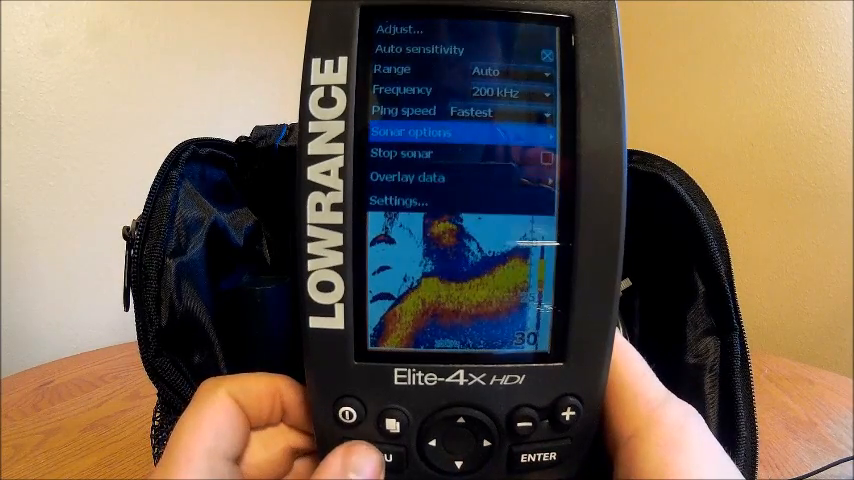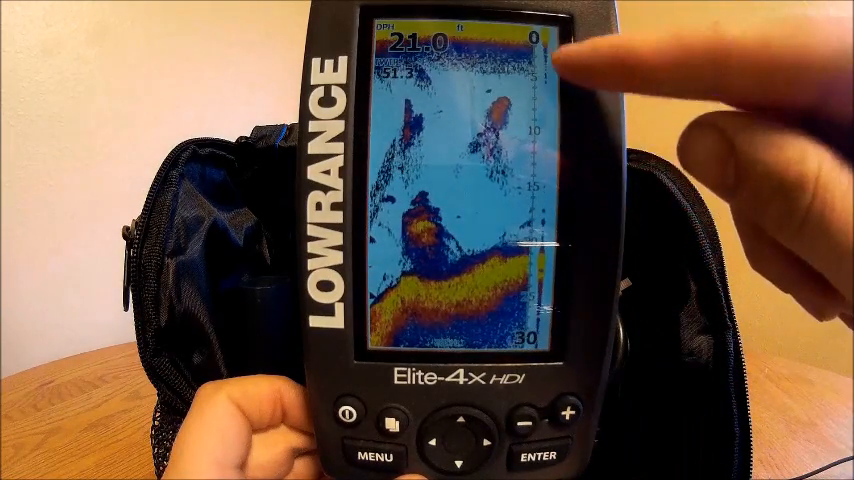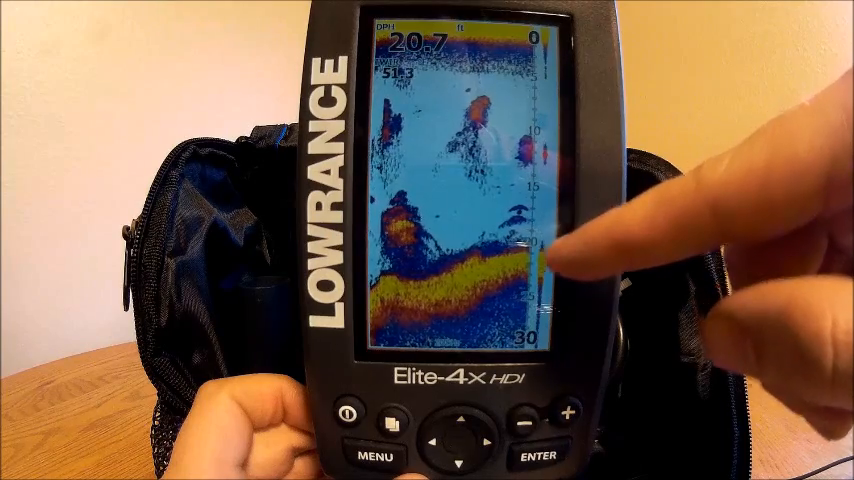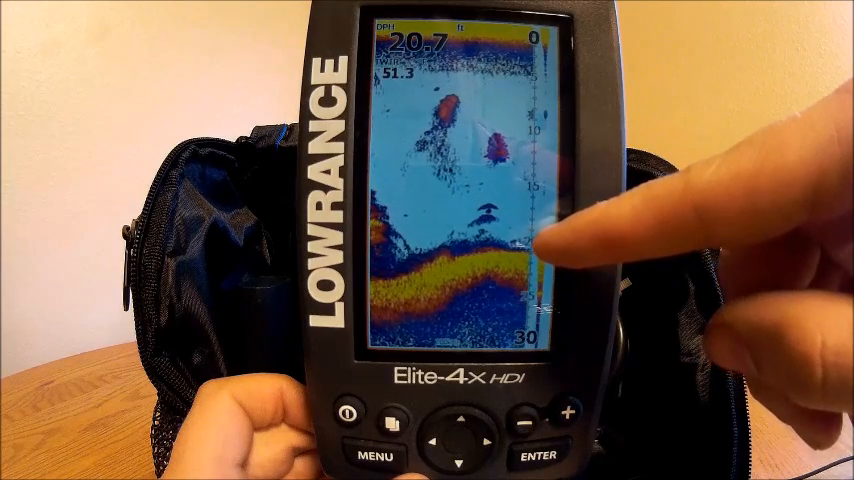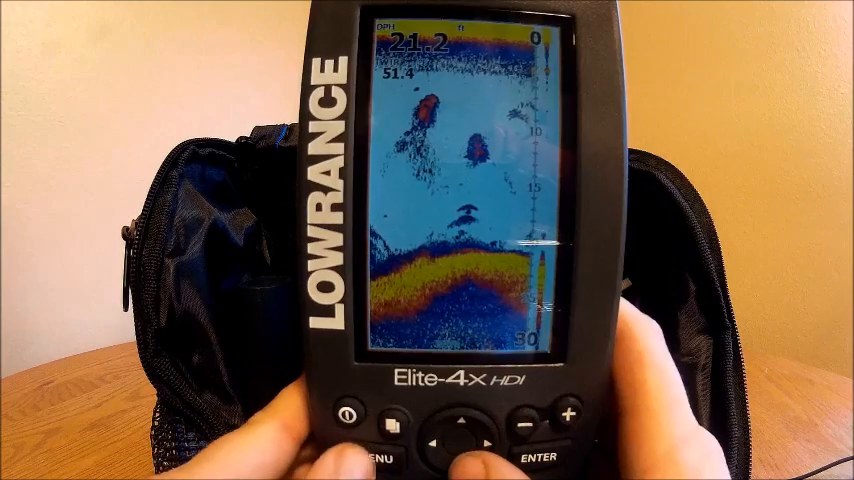Amplitude scope. This gives you kind of like a little vertical flasher. I do like this, however. This is kind of neat when ice fishing, because it kind of has like a lava lamp effect. If a fish is rising, you'll see a little bubble pop off the bottom here and slowly kind of rise up to where your lure is at.